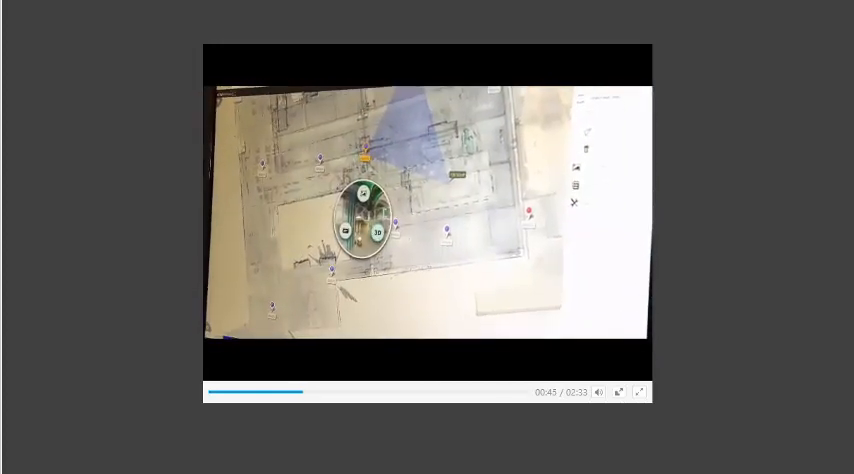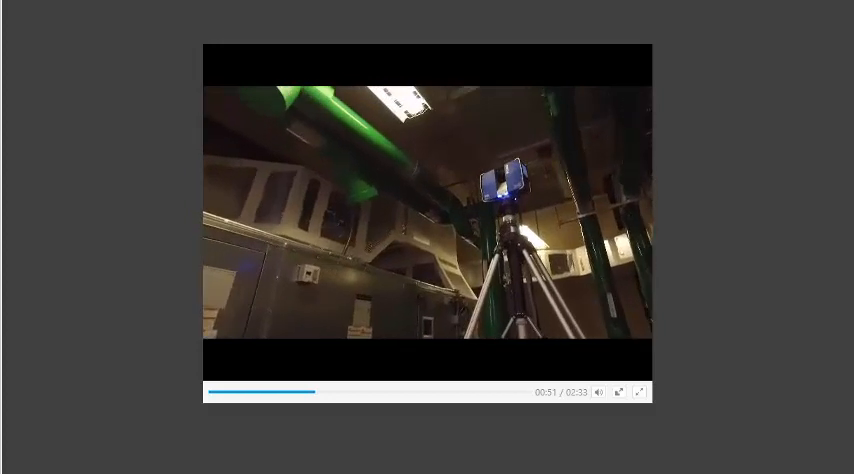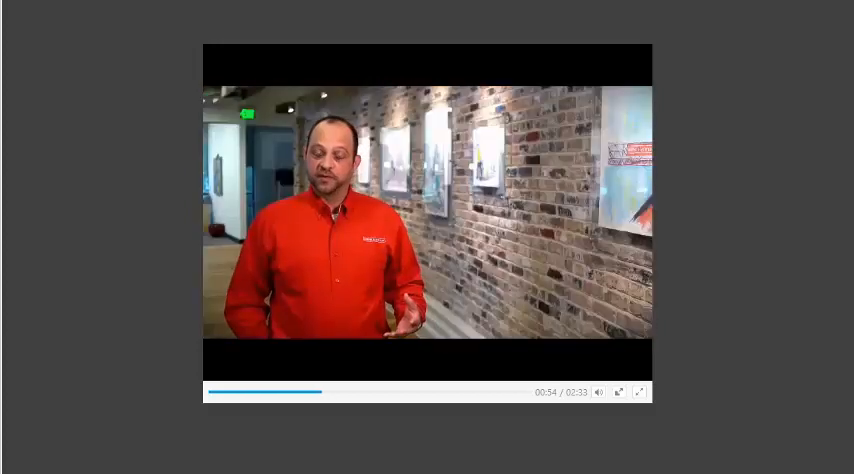We get space data. We get dimensional data that we can actually just go in and run some quick dimensions on. So the amount of information that is there just continues to increase more and more and more. I personally feel this has set us apart in the market because we don't just utilize the scanner just for true as-built conditions, for coordination or just measuring something.